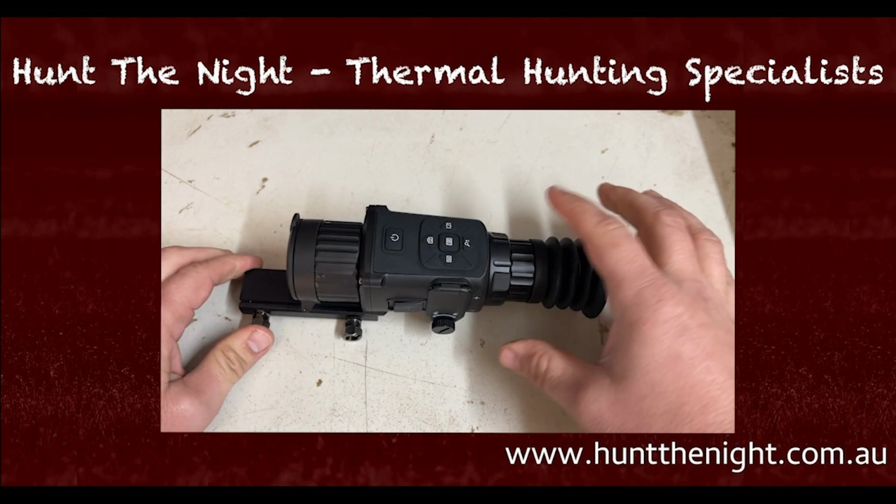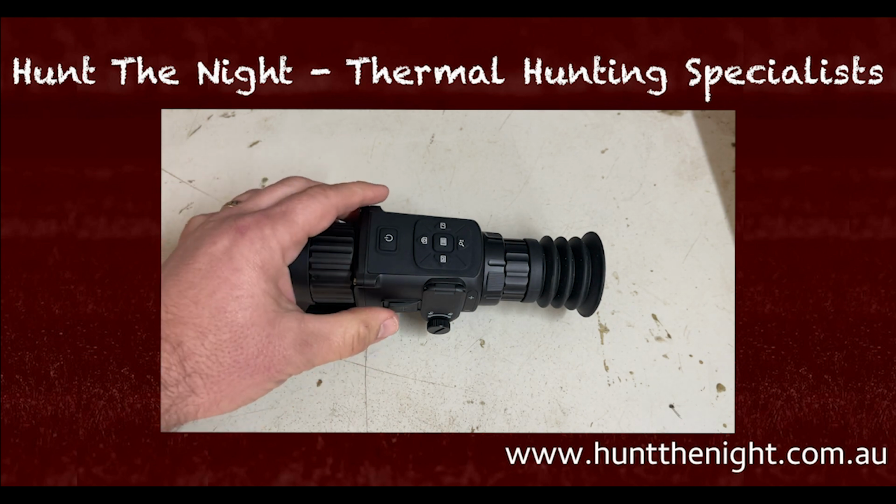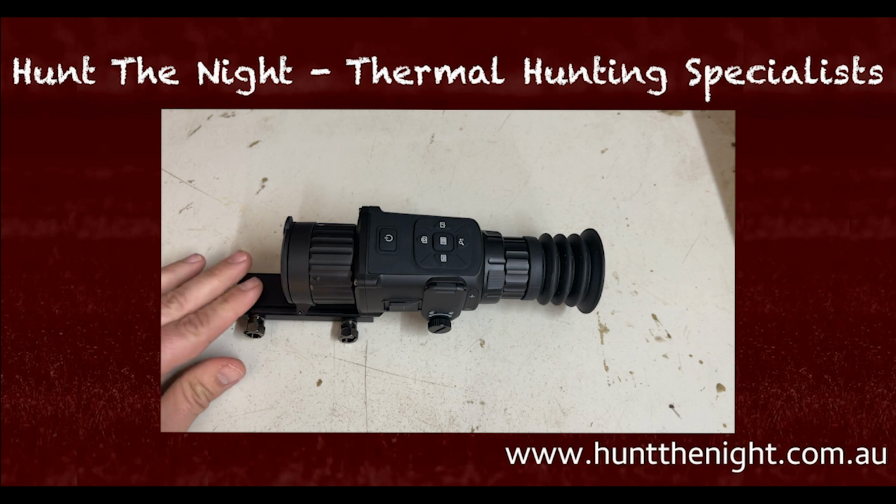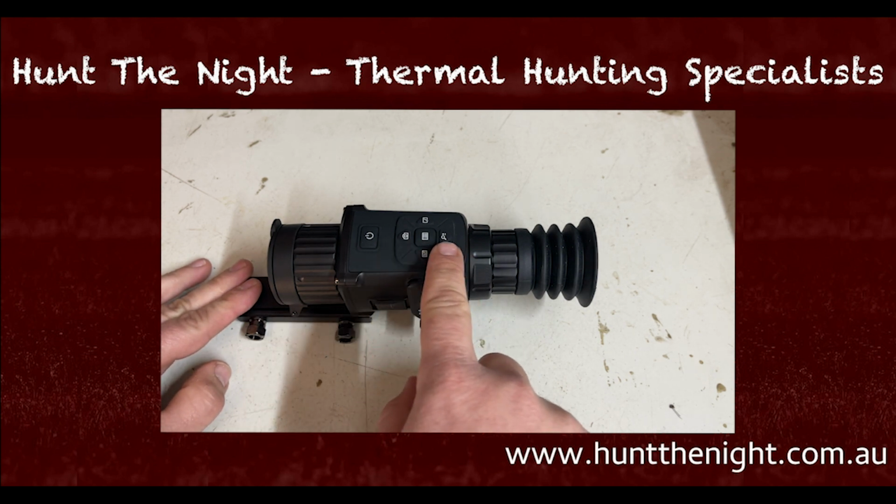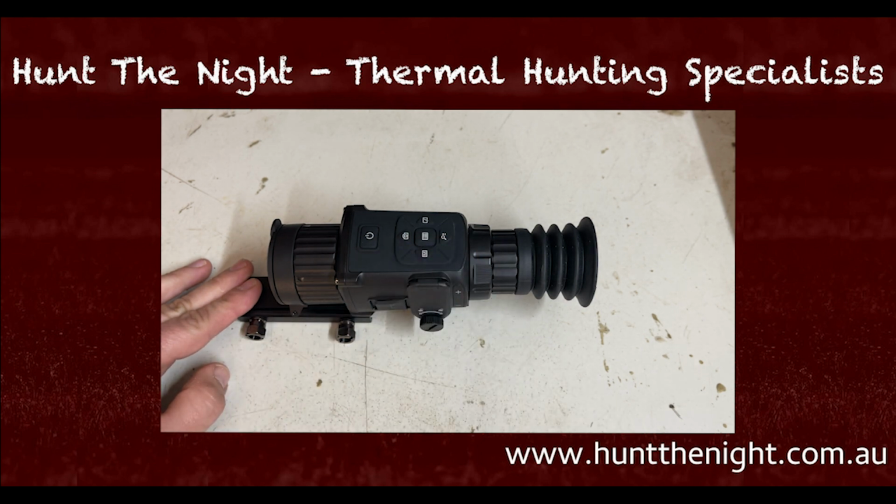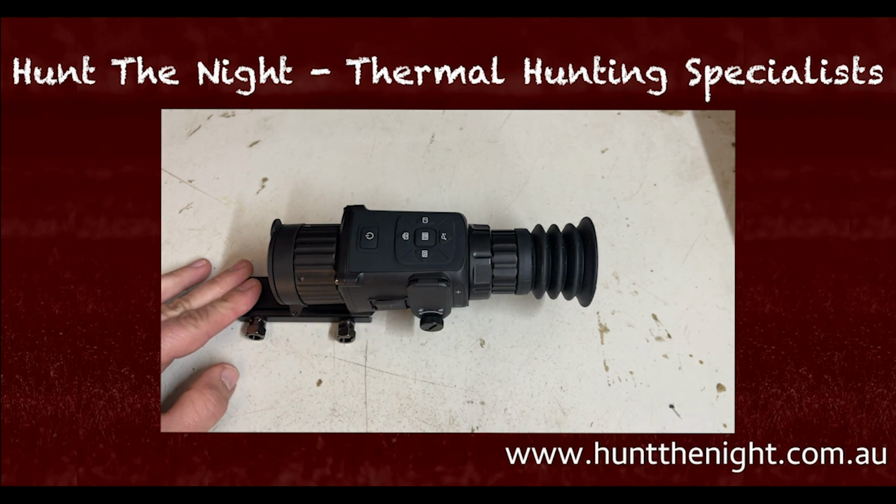Now, it's got a lot of buttons. My first thing I don't like is so many buttons, okay? I'll tell you why. I constantly find myself looking at this. The button system is pretty cool, but I wish they had it a different way. I prefer my zoom here and I prefer my recording here, because most of the scopes in the industry, it's that way around. I kept trying to zoom and taking a photo, telling JPEG saved.